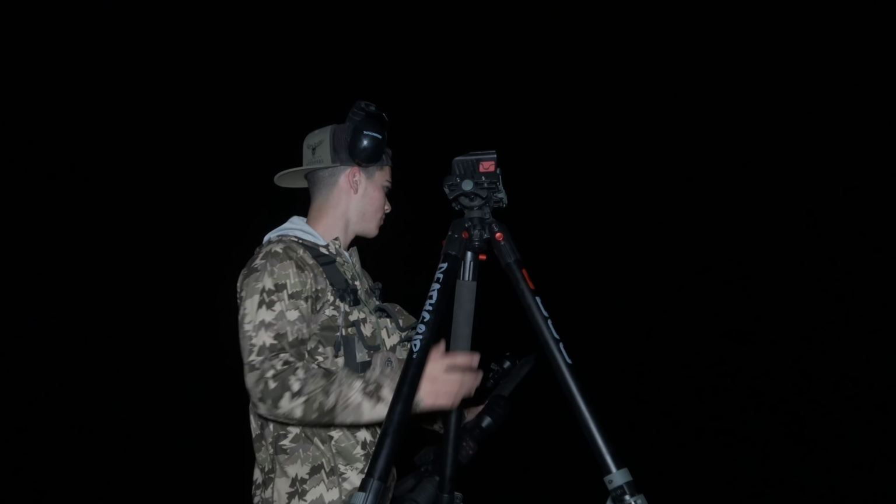We've been to this area before and we've had luck here, but we haven't been here this year. It's usually a pretty good spot. The road is fairly decent. We get off, walk maybe 20-30 yards off the road. There's some elevated spots, and from these elevated spots we can see probably 200-300 yards. So it's a very nice area for night hunting.